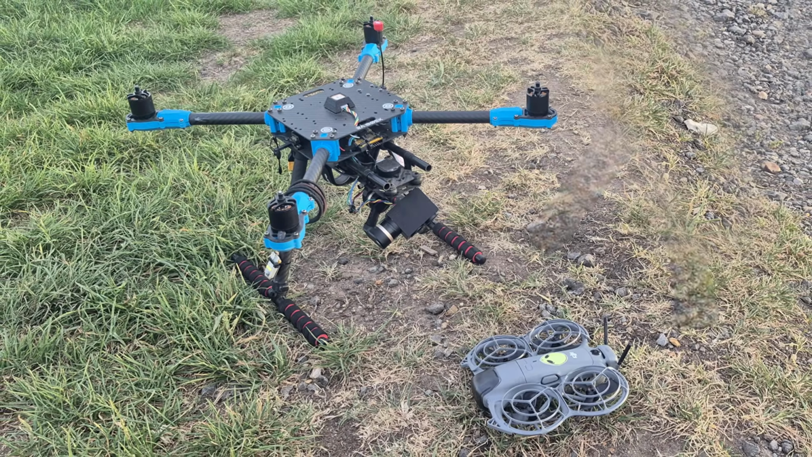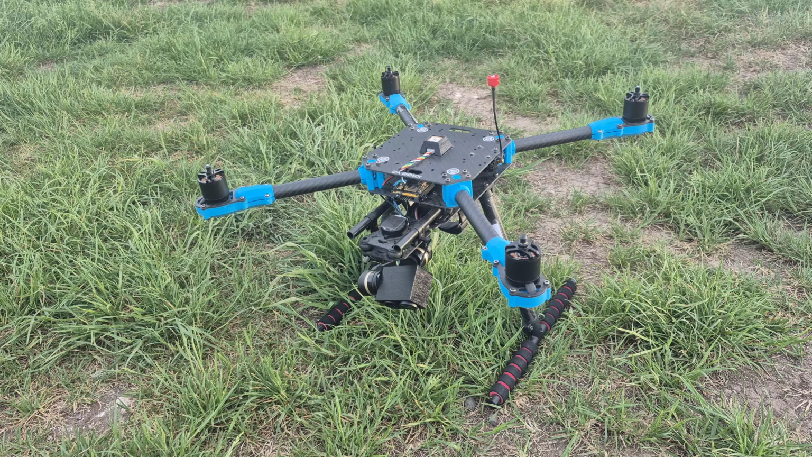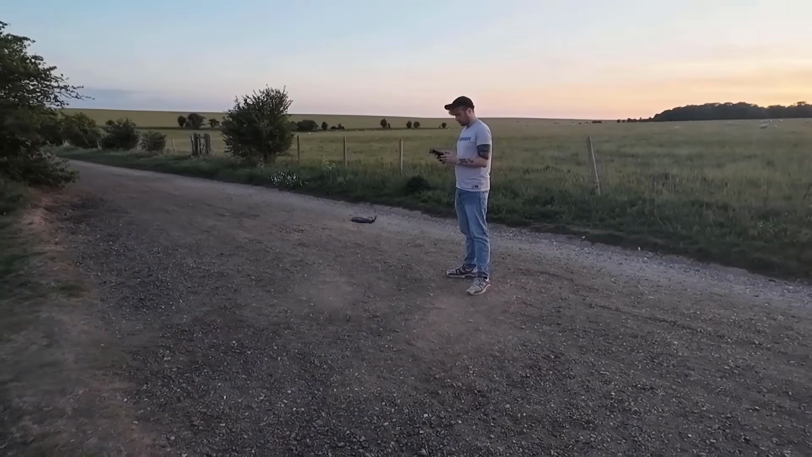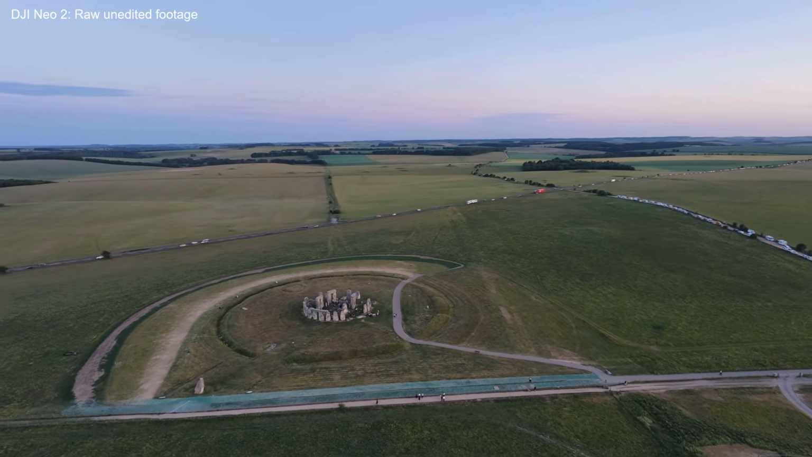I ended up flying 2 of my drones at Stonehenge. The first one was my little DJI Neo 2. This is a little sub 250 gram drone, a very low risk drone, I would say, because it's very small and very low power. And then the other drone I flew was my bigger X500 V2 thermal imaging drone, which we'll talk about in a minute. But the first one I took up was the Neo 2, and as you can see, I flew around the Stonehenge site.